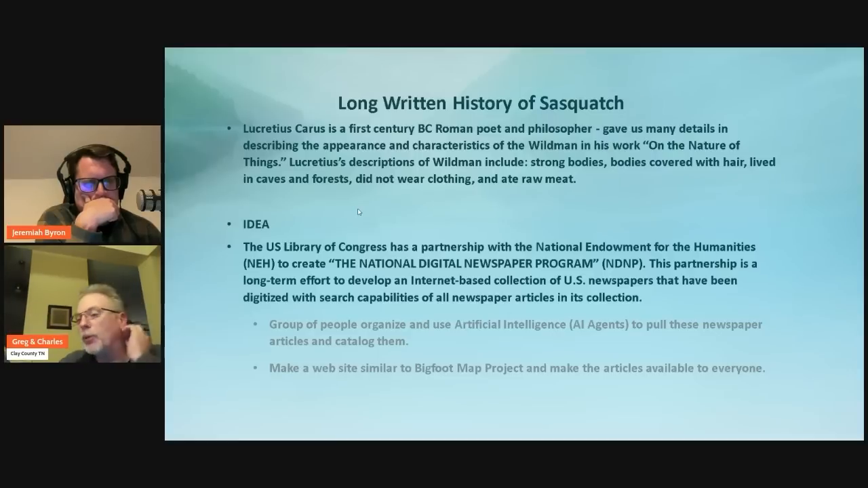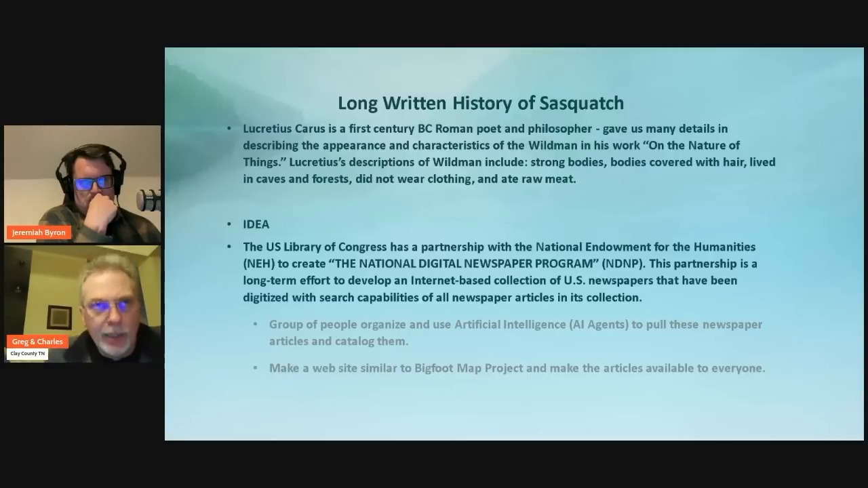And something many folks may not be aware of, the U.S. Library of Congress had formed a partnership with the National Endowment for the Humanities to create the National Digital Newspaper Program. So right now you can go to the U.S. Library of Congress for free, and you can research these old newspapers by state. And this endeavor is every published newspaper ever, they are scanning it, and not only are they scanning it, they're